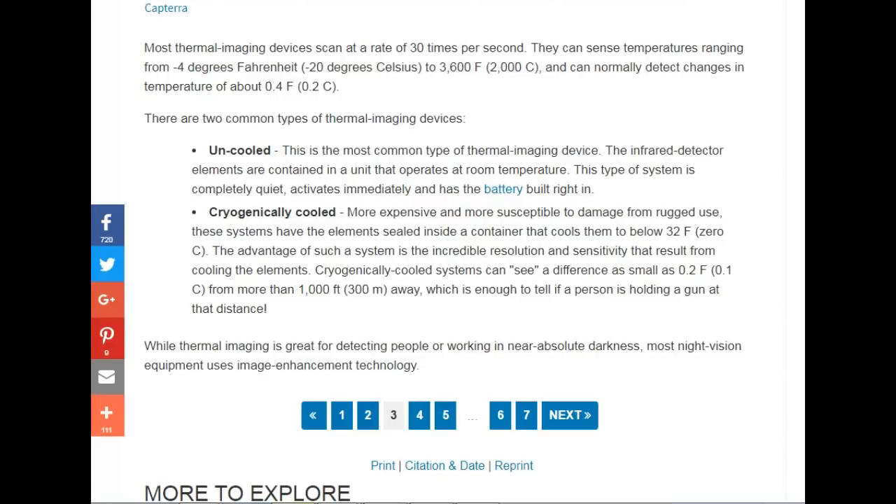These systems have an element sealed inside a container that cools them to below 32 Fahrenheit, 0 Celsius. The advantage of such systems is the incredible resolution and sensitivity that results from cooling the elements. Cryogenically cooled systems can see a difference as small as 0.2 Fahrenheit, which is 0.1 Celsius, from more than 1,000 feet, which is 300 meters away, which is enough to tell if a person is holding a gun at that distance.